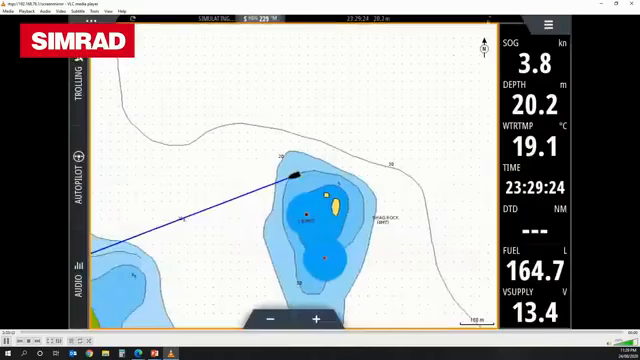Cool. All right, bring us back on the screen. Another question from Robert. He's asking what TVG setting is best for deep water. With the TVG, if you're primarily focused on the bottom, the TVG value won't have much of an effect for you. Realistically, it's focused at cleaning up the upper part of the water column.